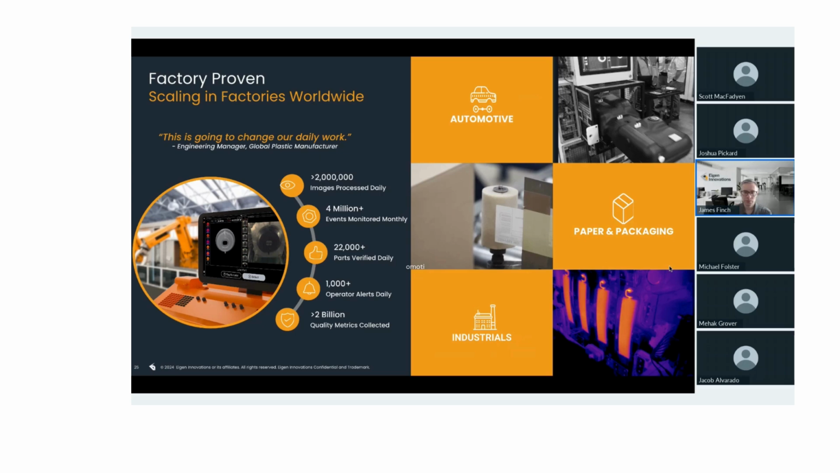So we've got really well proven solutions that our customers depend on. And to leverage the quote that's up here, it really does help change the type of work that team members are doing on the floor every day when they've got much more intelligence into the process or product that is being monitored.